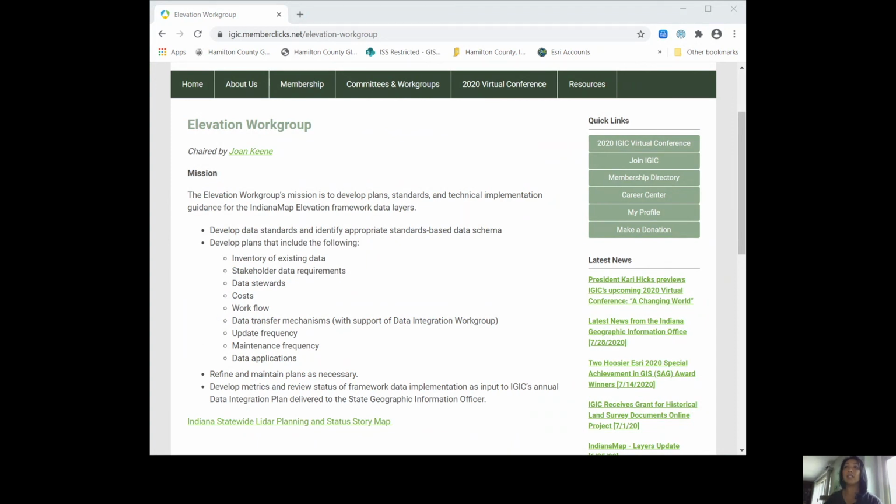The group identifies local, regional, and statewide elevation stakeholders, determines their elevation data requirements, and adapts appropriate elevation standards to meet those requirements. At the request of the GIO, the workgroup supports the GIO in the development of request for proposal elevation projects for the state of Indiana. A link to the story map is included at the bottom of the workgroup page.